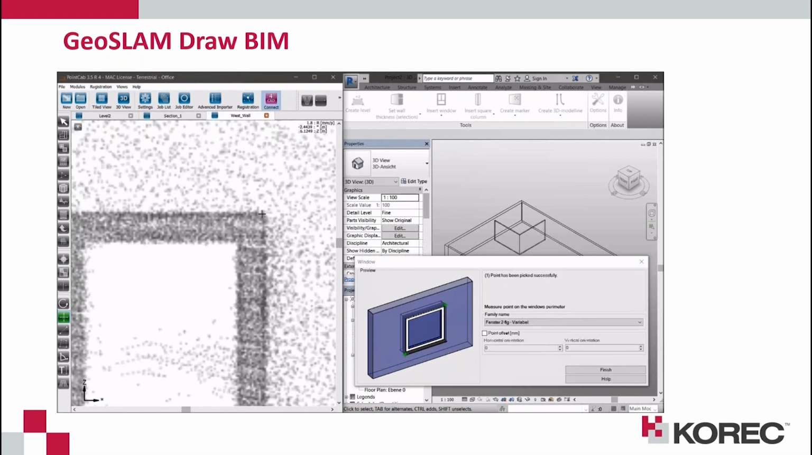So now the user can go back into GeoSLAM Draw, pick on the point cloud the extents of that element, and these measurements and the location of these measurements are automatically pushed to Revit to speed up the whole process. So you're just picking on key pieces inside of the point cloud, and that is fired straight across into Revit to speed up the whole process.